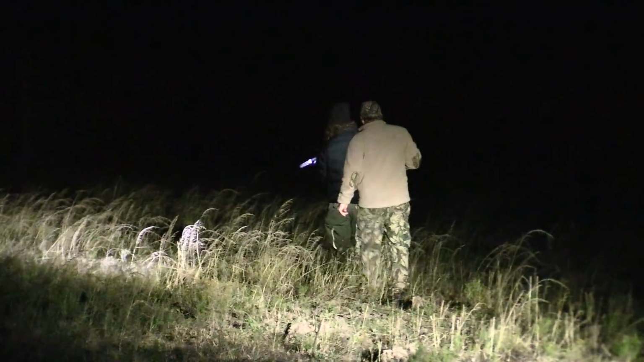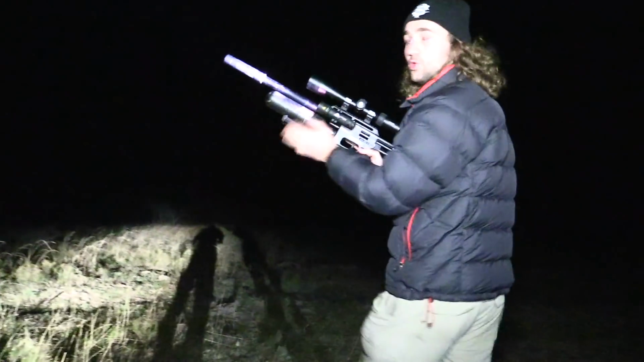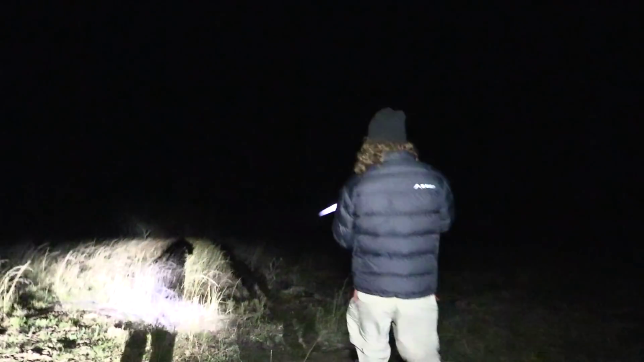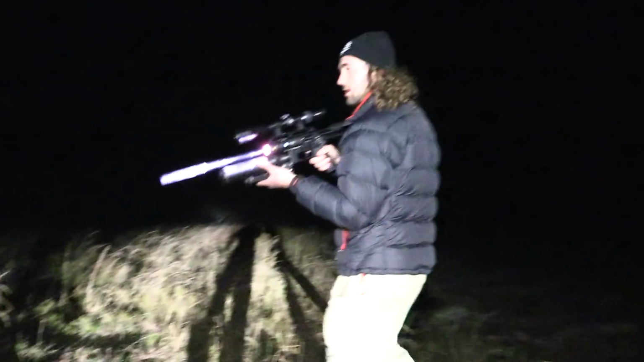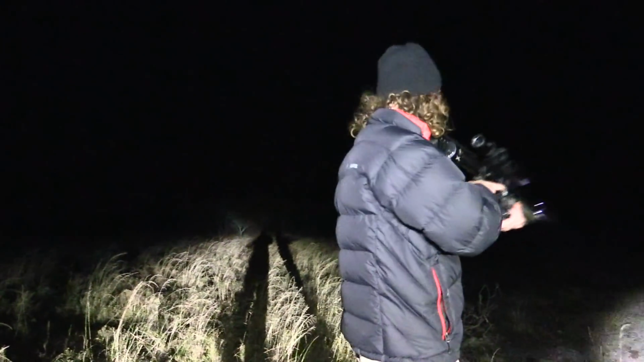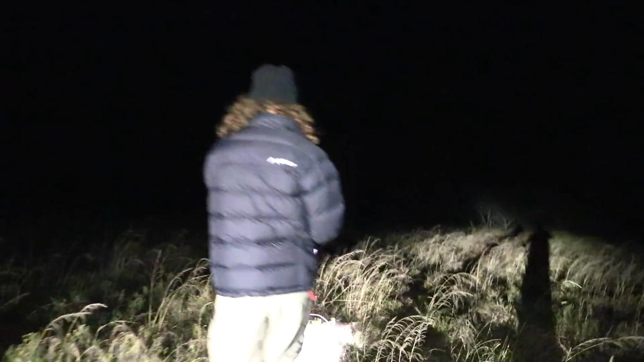So you can see I've got the torch mounted on the gun, which is really nice. The gun has a Picatinny rail, which means I can just mount a torch on the side, and it makes it really easy to find the animal. Somewhere around here. Grass is quite long, so it's hard to find him. I suppose we've got to just keep looking, eh? Yeah, he goes in the thick stuff. There you go.